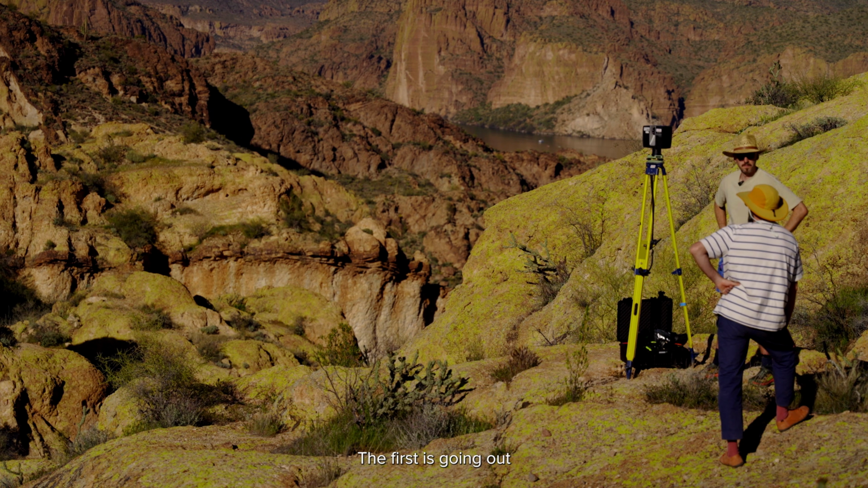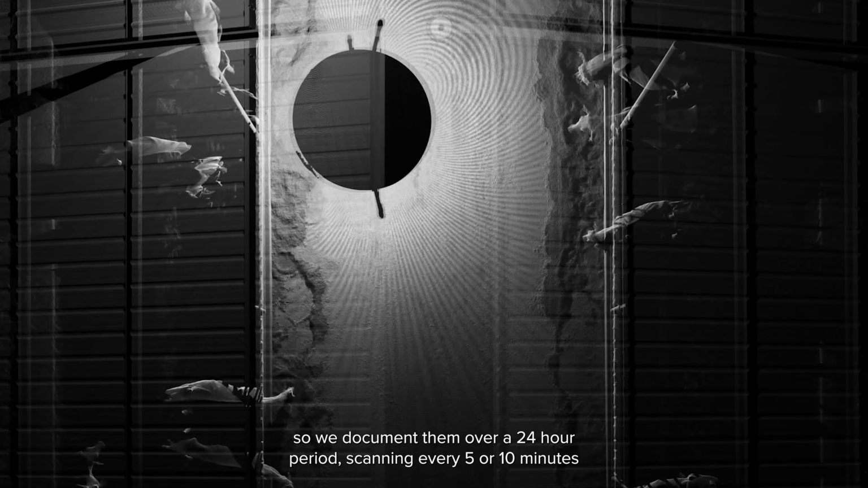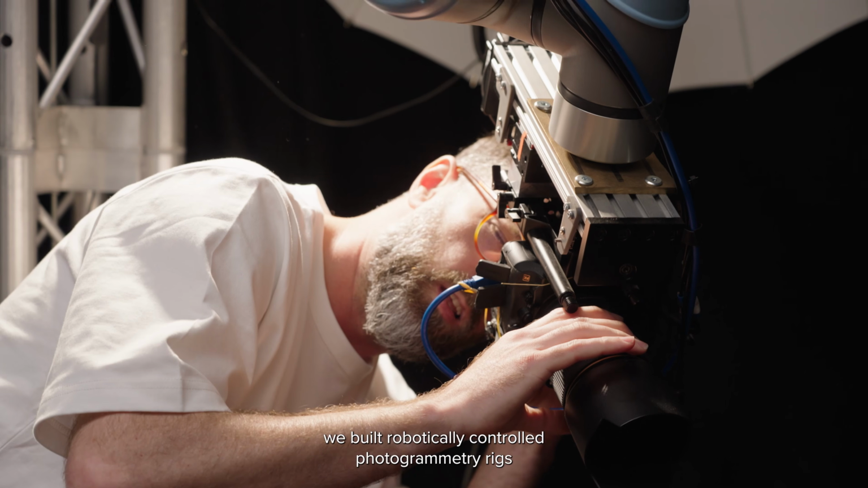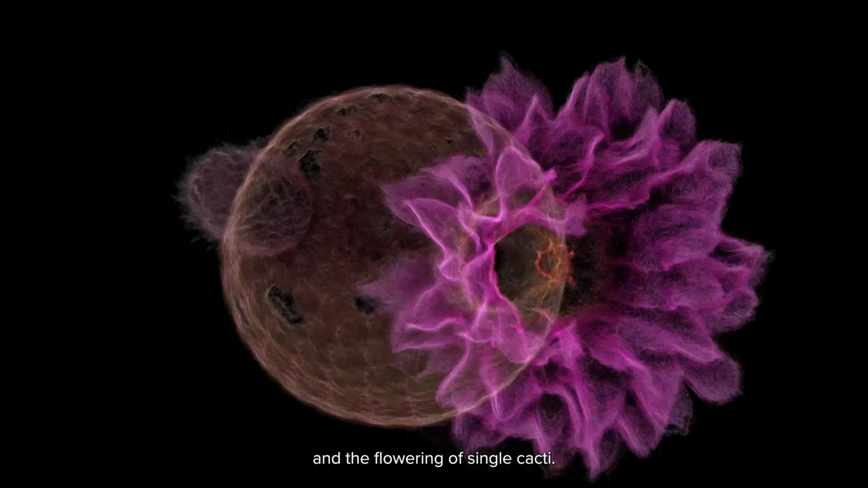There's three types of recording process that manifest inside Desert Pulse. The first is going out scanning every single day over the course of an entire year at a series of locations in and around Phoenix. We also study some sites at a much faster pace, so we document them over a 24-hour period, scanning every 5 or 10 minutes for up to 24 hours. And then finally, back in our studio in London, we built robotically controlled photogrammetry rigs that observe the delicate unfurling of petals and the flowering of single cacti.